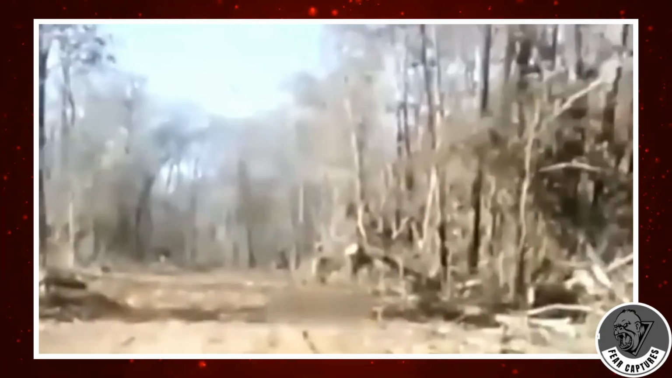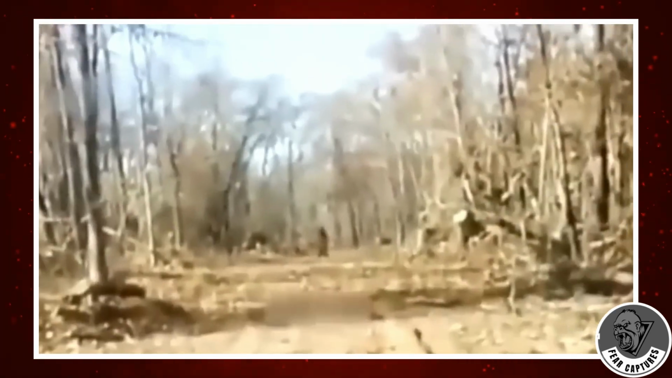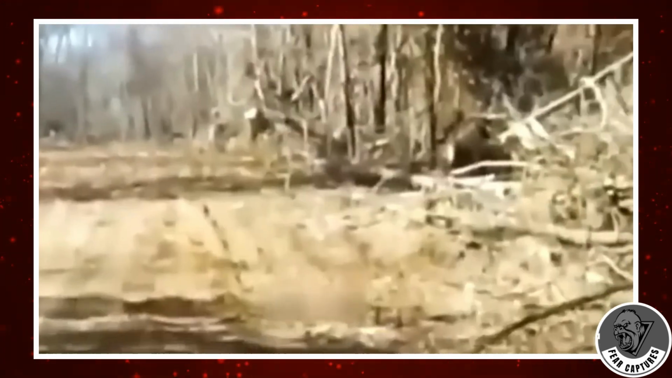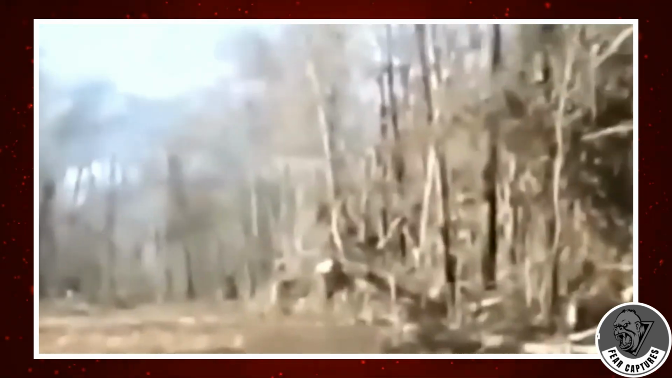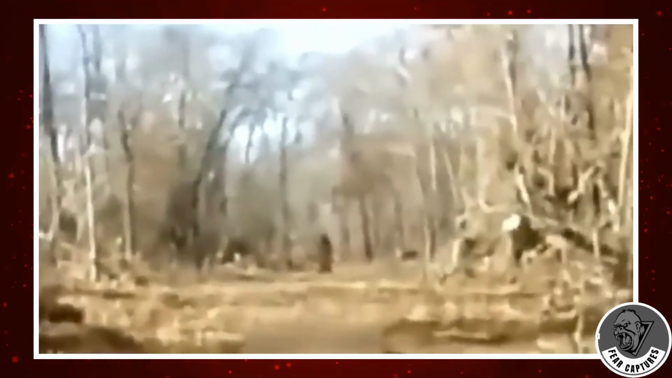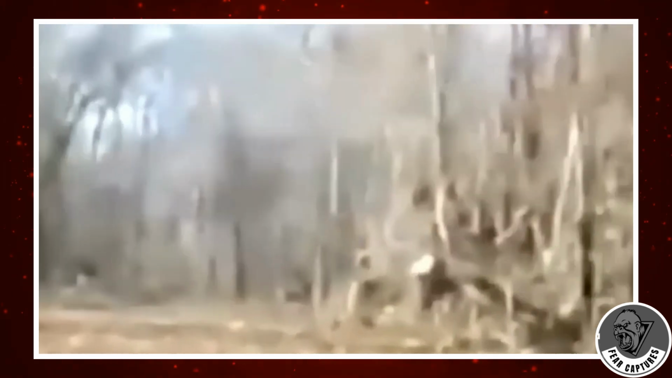The setting of this clip, with its backdrop of ongoing development or construction, lays the groundwork for a compelling Bigfoot sighting that has set tongues wagging. A figure caught on camera is being touted as the elusive Bigfoot. But before we jump to conclusions, there are a few factors we need to consider. The video quality leaves much to be desired, and the purported creature appears distant and indistinct.